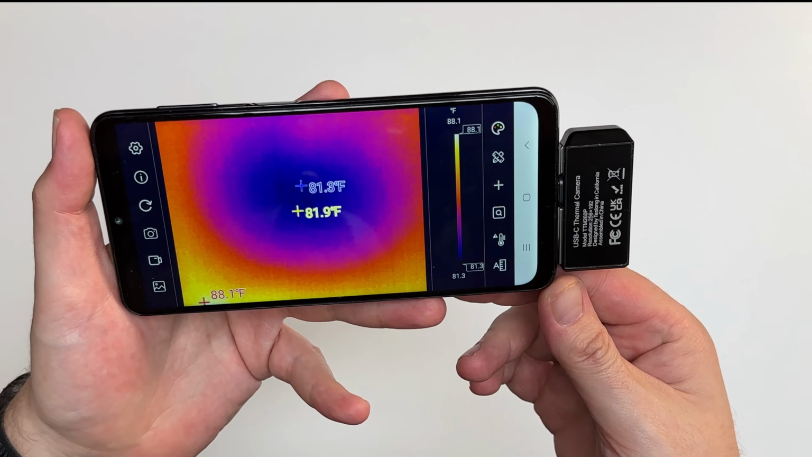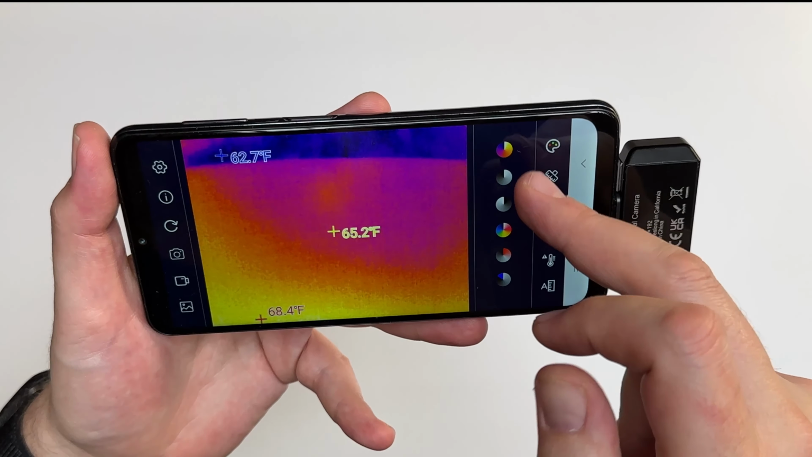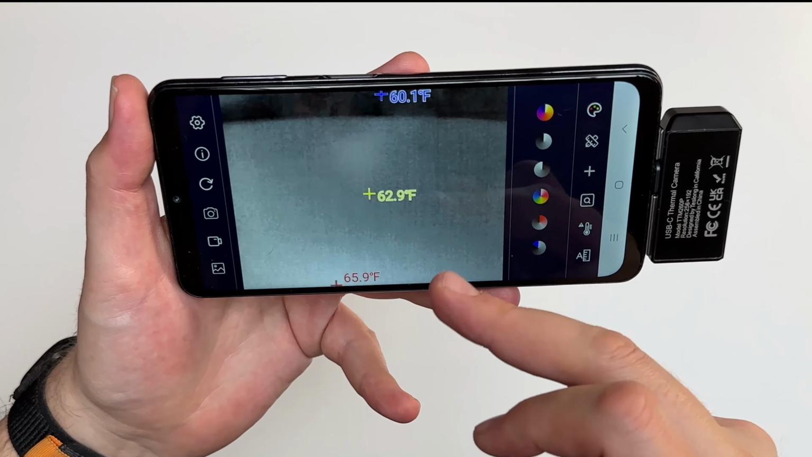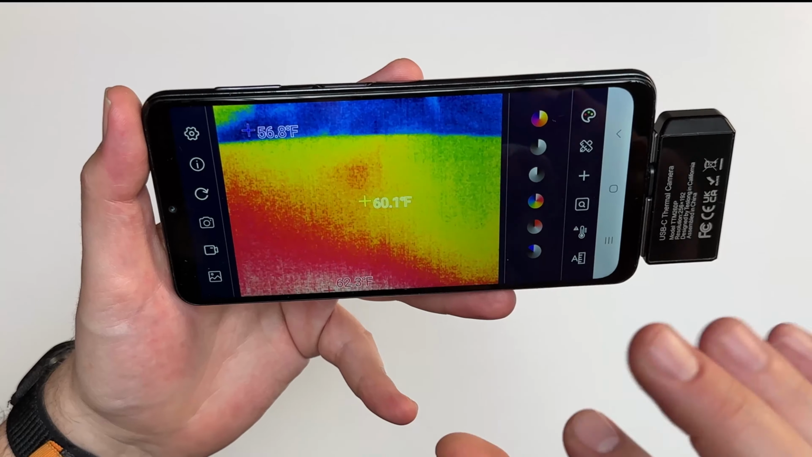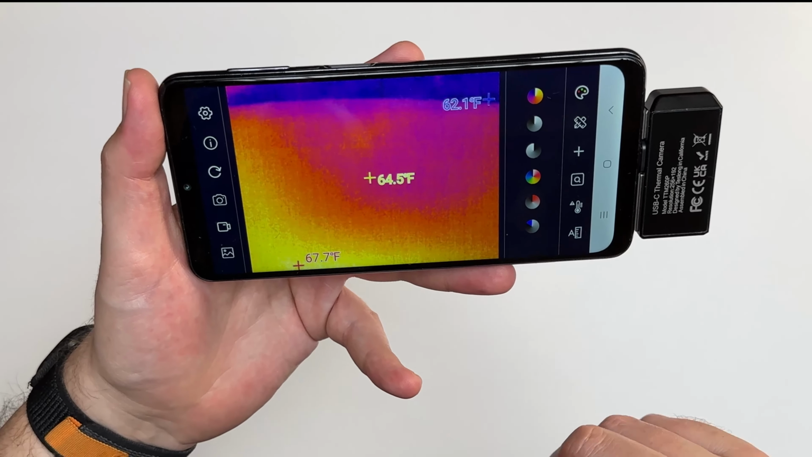So, I mean, it's pretty versatile what you can use it for. All right, so let me attempt to show you a couple things at least. You can play with the colors. You could change the way they look. If you don't like doing colors, you could do black and white. You could do different grades of the colors. I don't know what all the terms are for those different things, so I'm not even going to try.